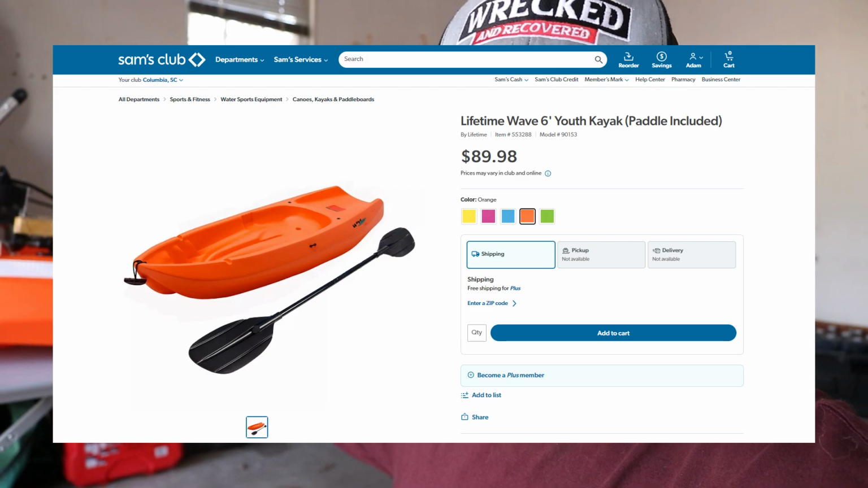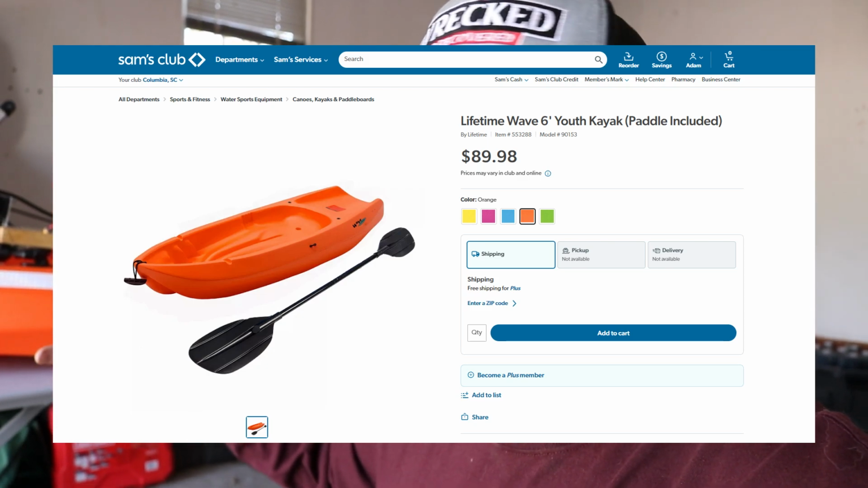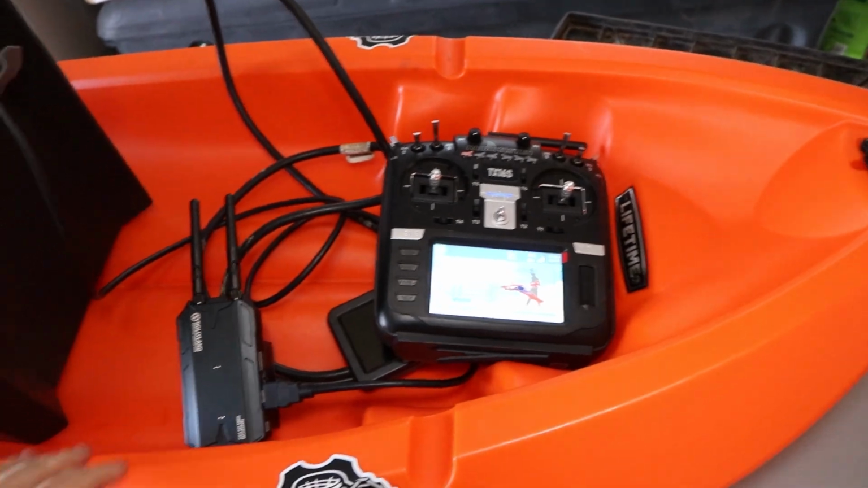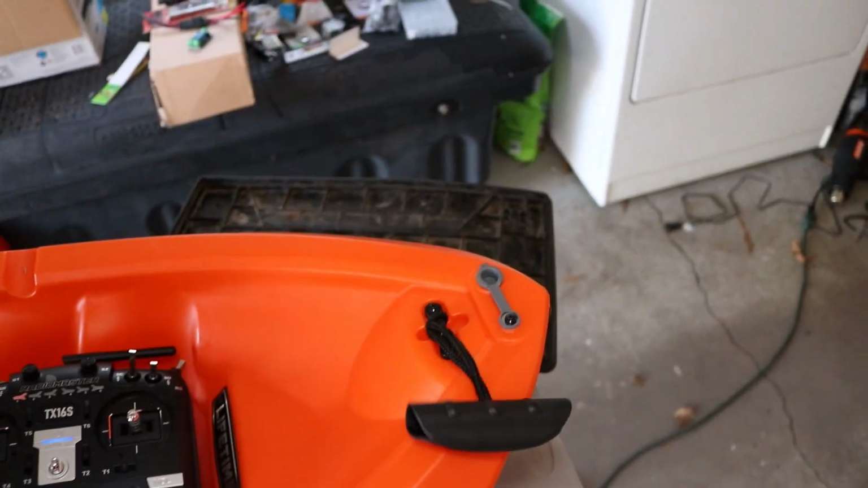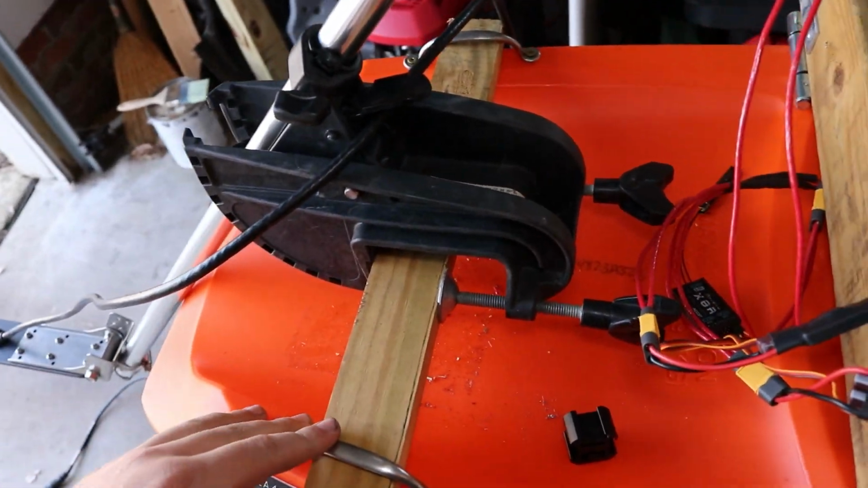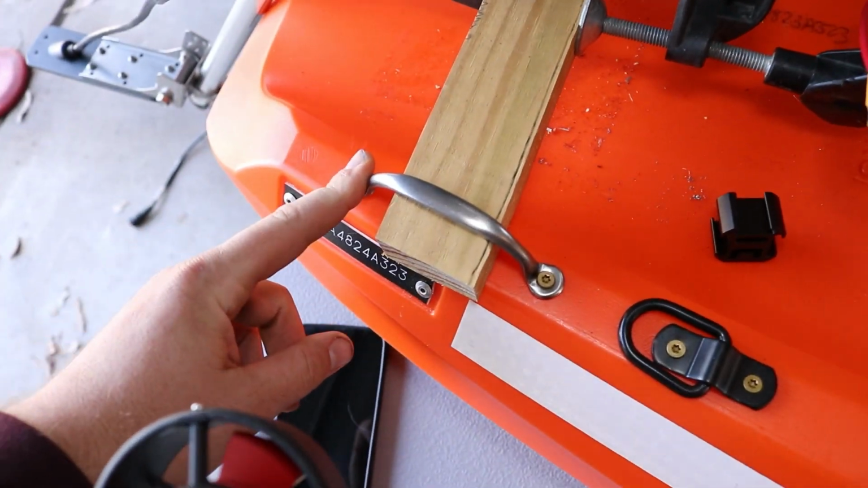I found this on Sam's Club for like $100, and it's like a 5 or 5.5 foot youth kayak, and it's got the right shape. It's got pretty much everything I need, and you know, it's really light. It's going to be easier with 2 people, but I'm able to grab this front and this back. And now it's kind of a Frankenstein right now, but I put some hardware in here.